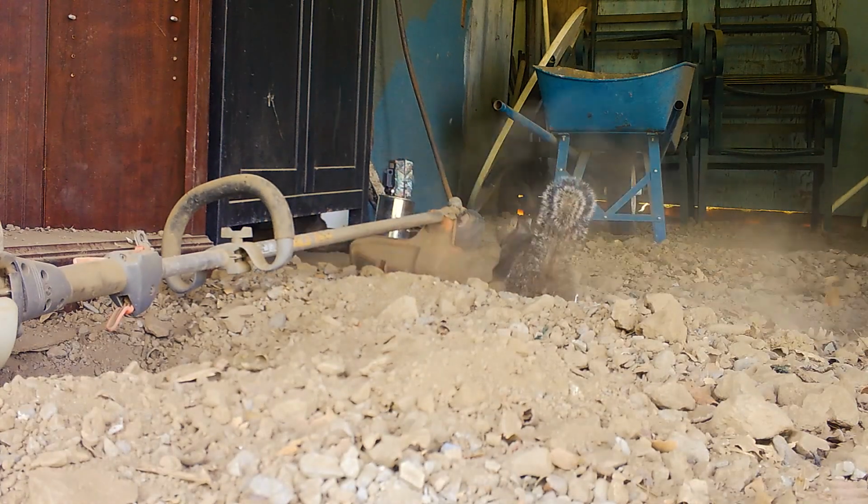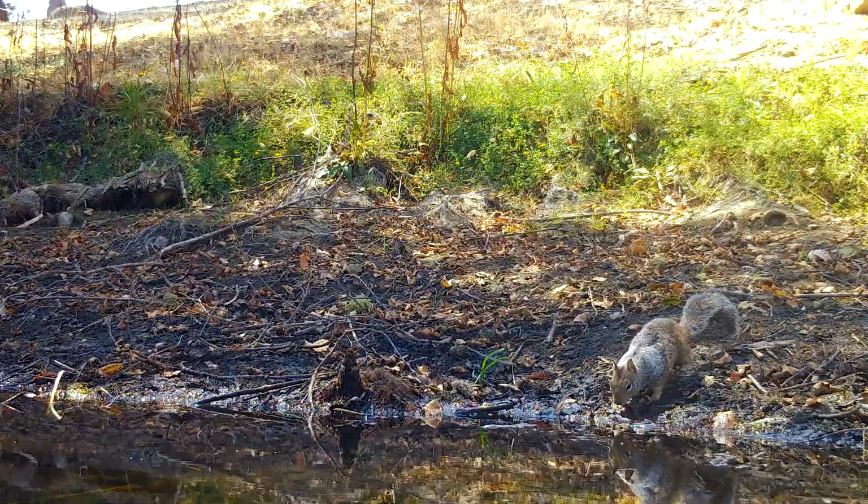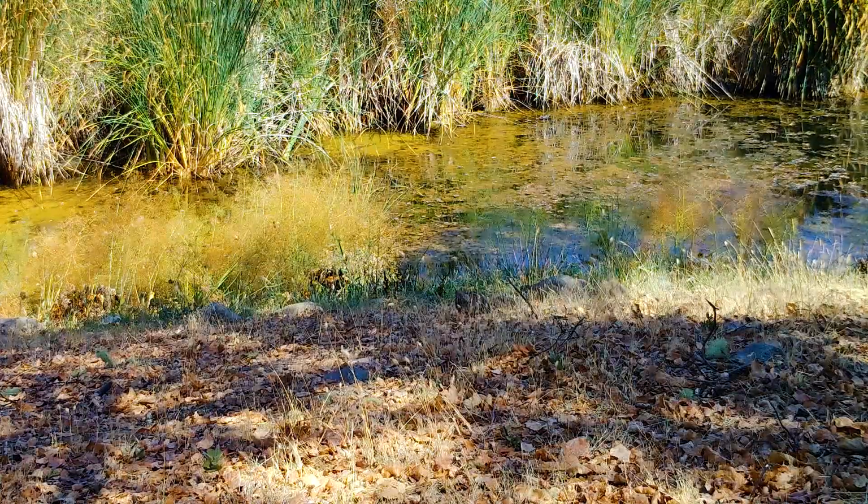No day is complete without a good fight, followed by a journey down to the creek for a refreshing drink and maybe a little breakfast. Such is the life for a ground squirrel.